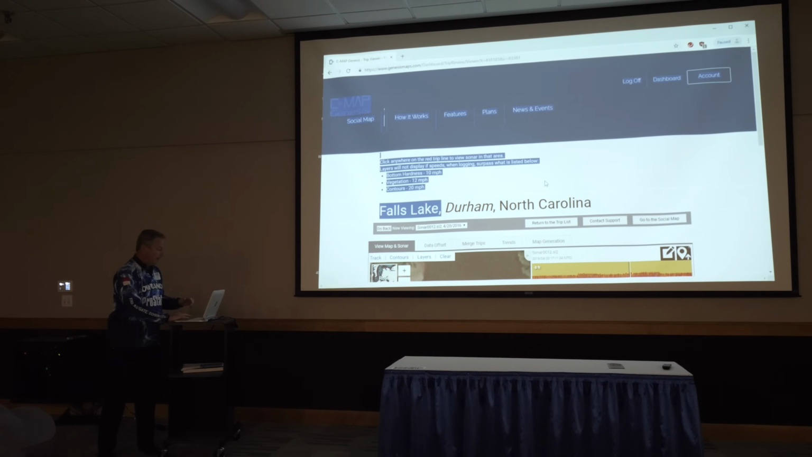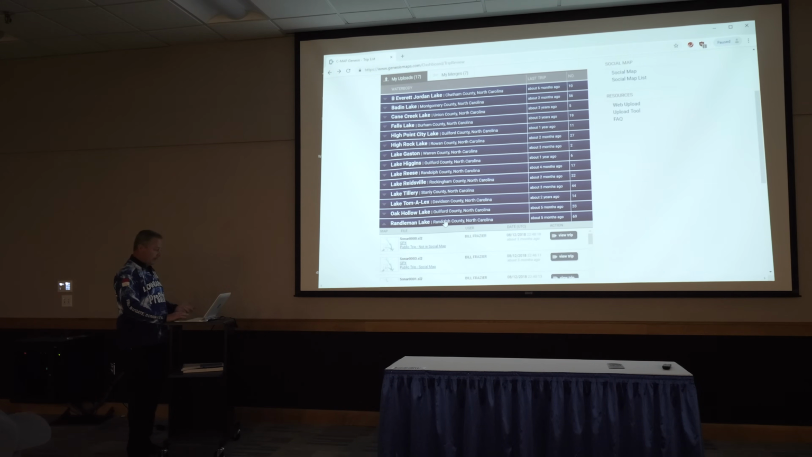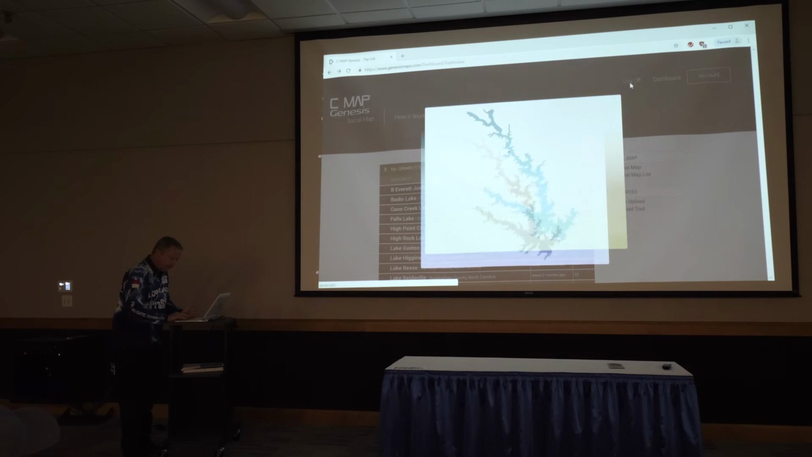Give me a lake, any lake. Randleman. Okay, and again, I'm going to step through them exactly like I told you. I'm going to look at the icon on the left, see if there's something there that I feel like we need to look at. I'm not going to hold anything back from you. I'm just not going to make you look at something boring that doesn't have any value. Yeah, let's look at that. That's a good one.